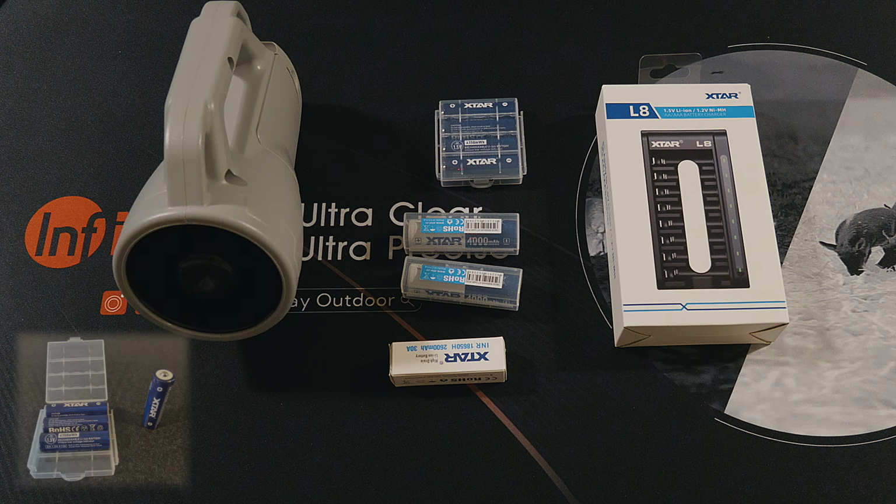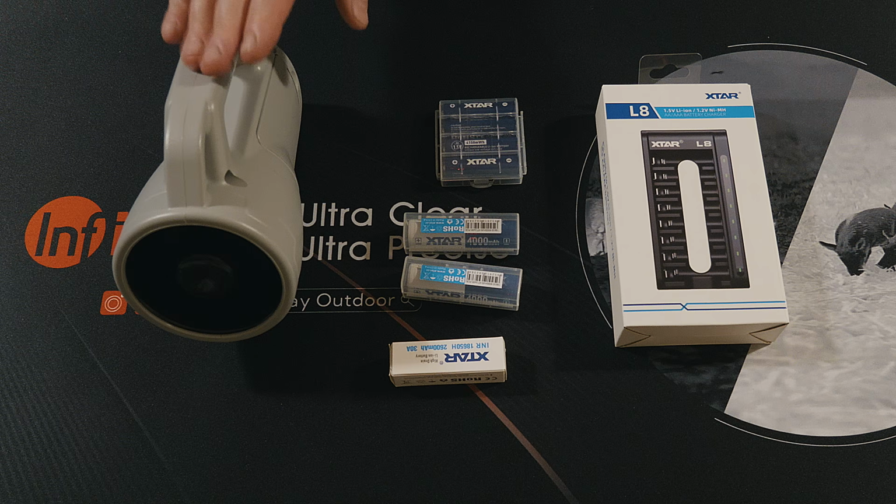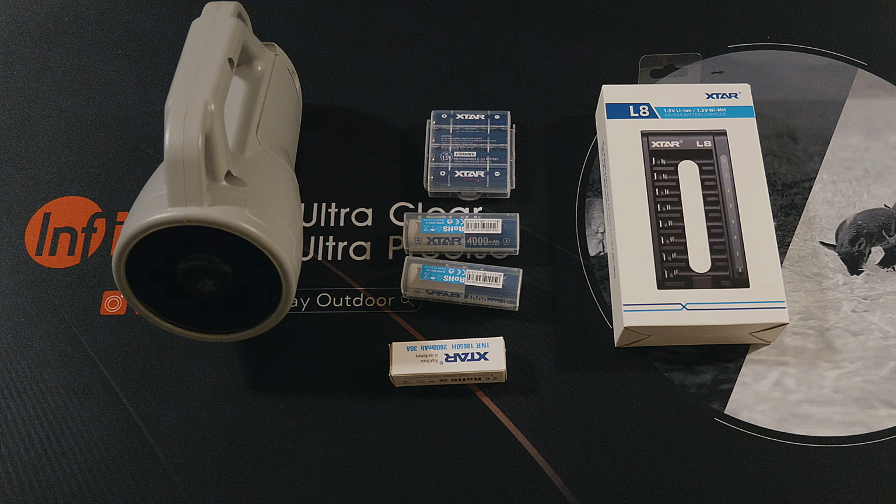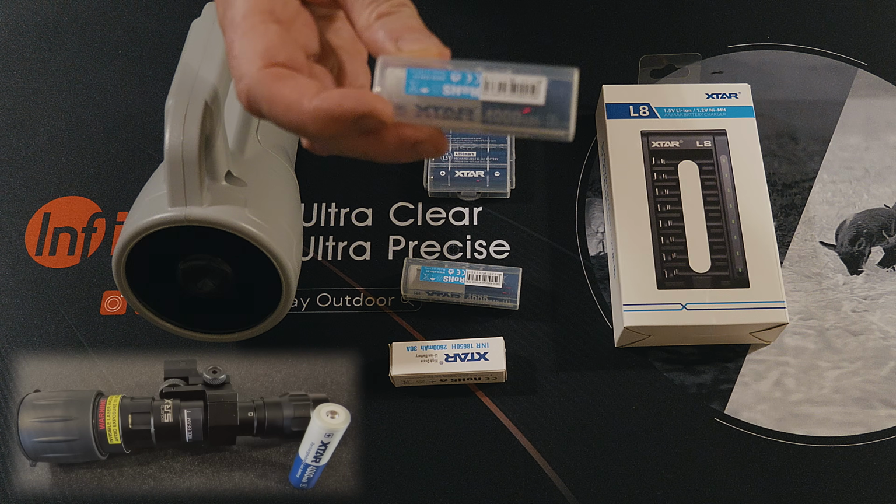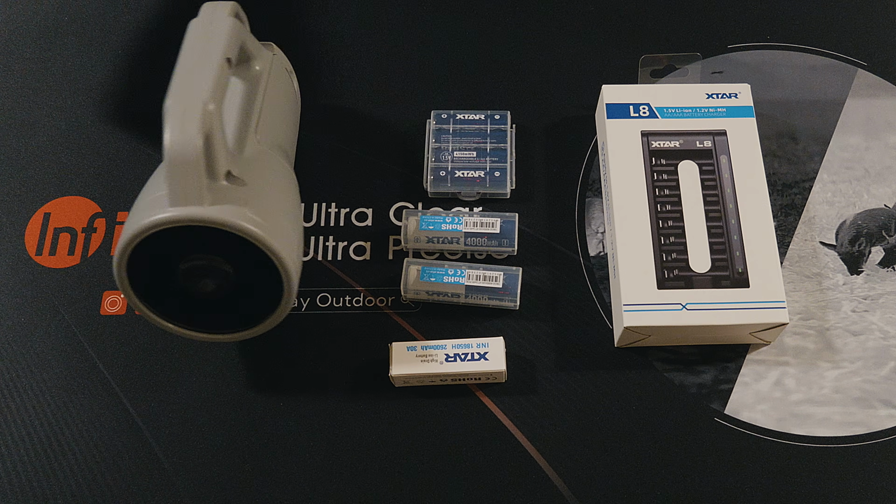As usual, I said if they weren't any good they wouldn't go on the channel, but they've been excellent. I have 4 in there in the Fox Pro, and then I have 4 spare, and I put them in my gun bag just in case, you know, when I'm out you always want them there. So yeah, they've been great, and I haven't had any problem at all. They last quite a long time. The 18650 batteries, they're the high capacity ones. They're also very good. I'll put the details of them on screen now.